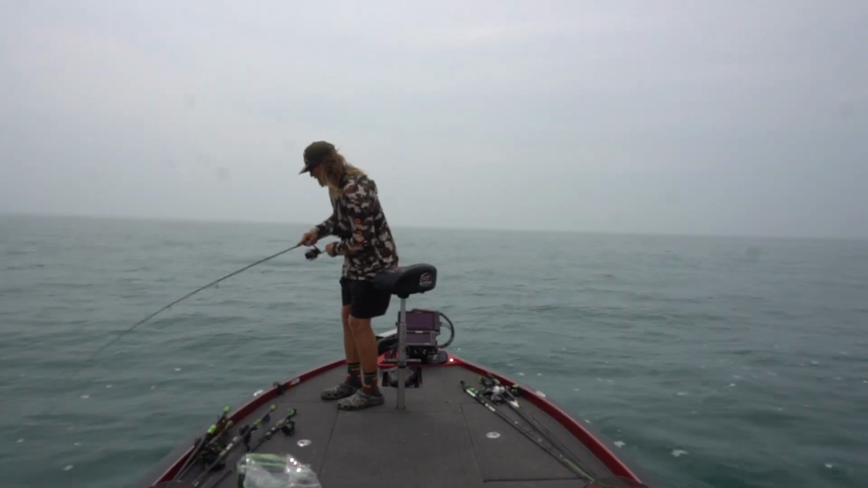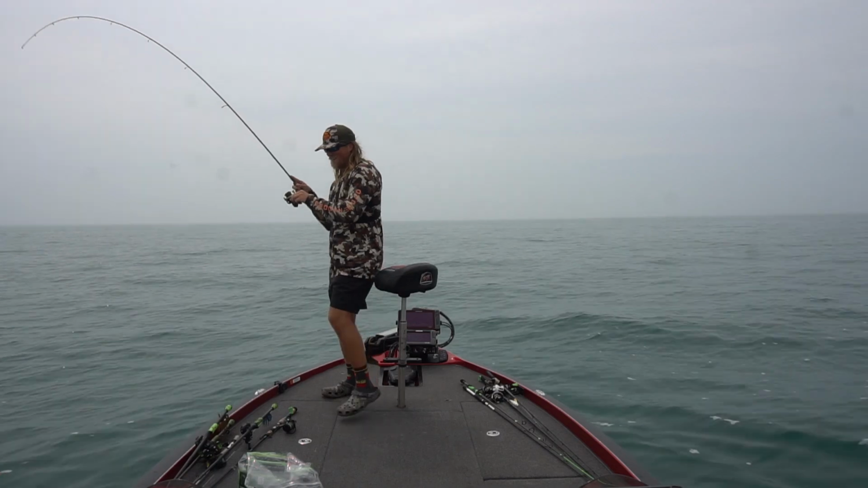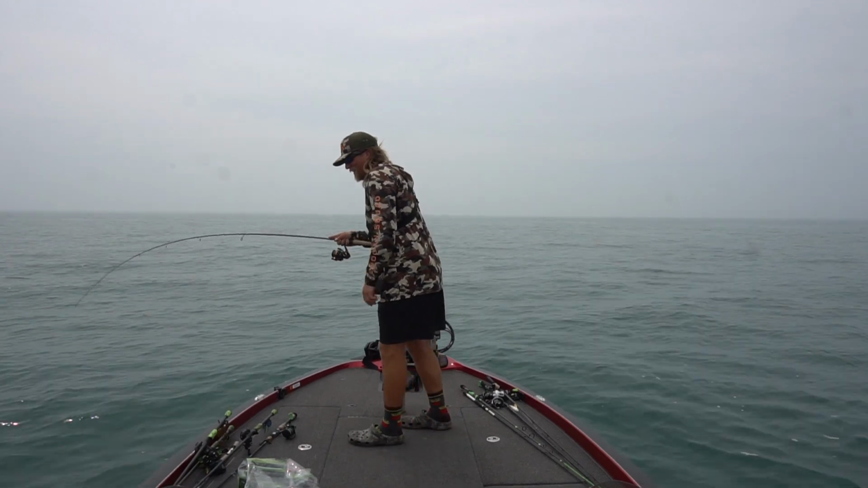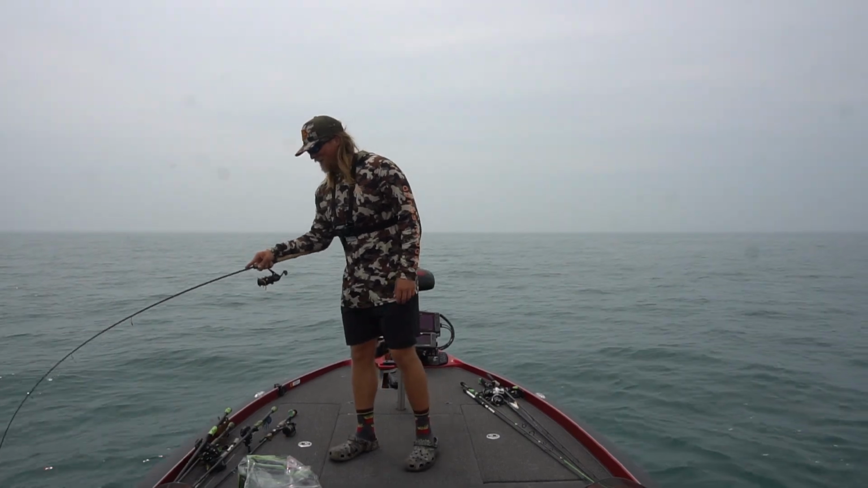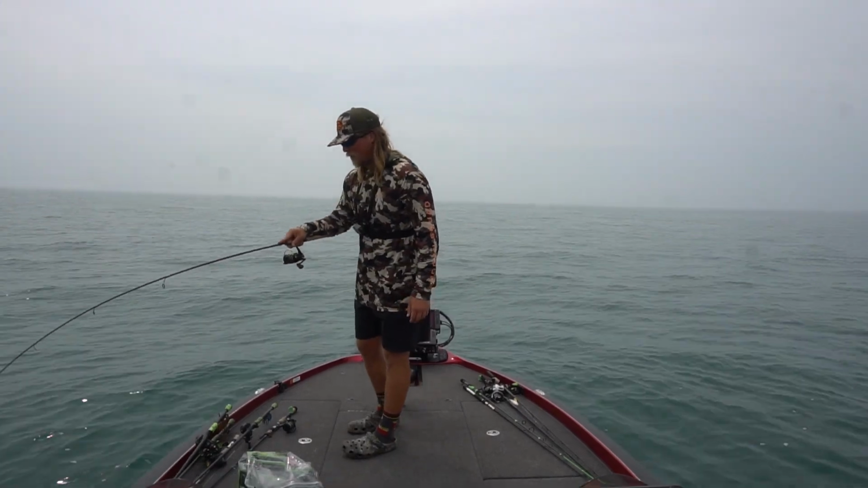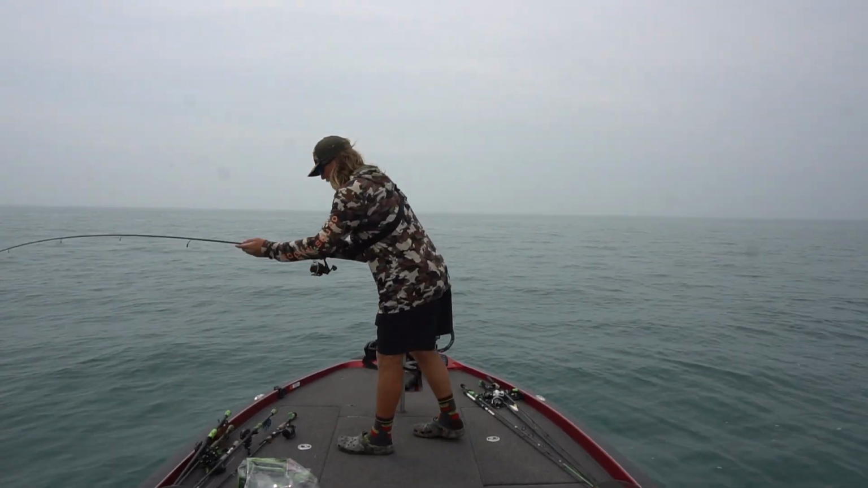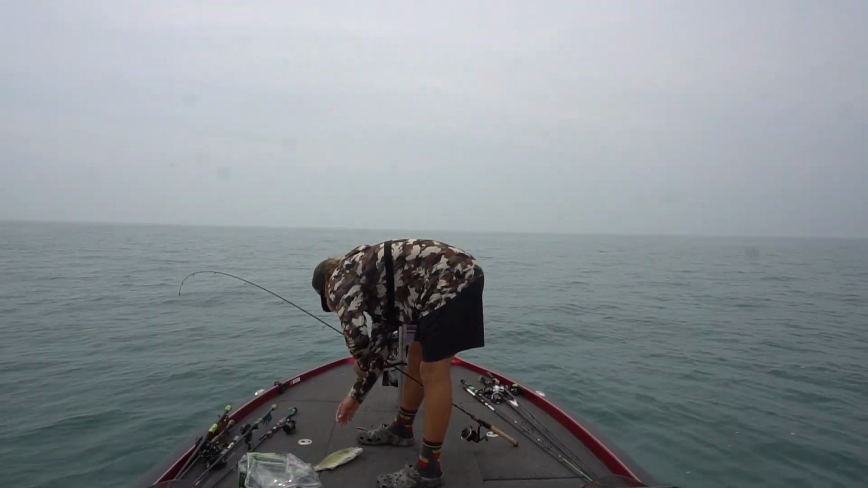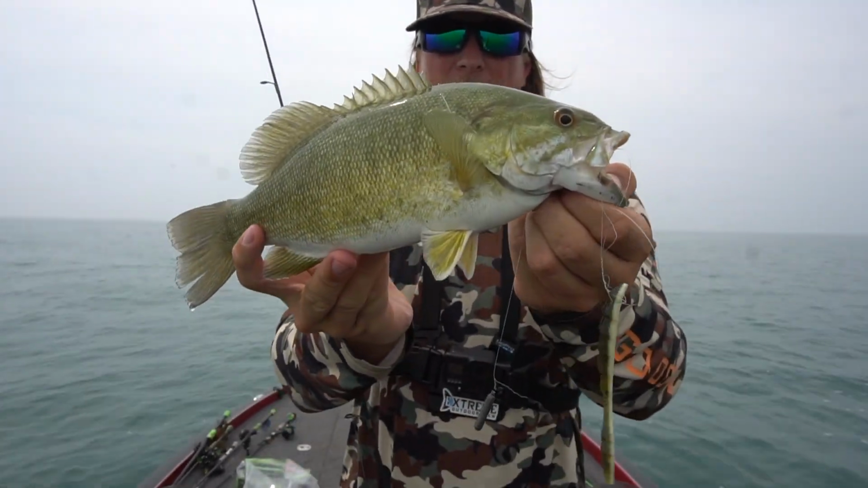Fish on. Feels like a good one. Dang. Good fish, guys. He's peeling drag. I guess it's a little guy, it's just a fighter. Still, it's fun getting out here, setting the hook, I don't care how big they are. These smallmouth put up a good fight. Really nice one. Gonna get him in. Little guy, still super fun. Having a lot of fun out here, guys.